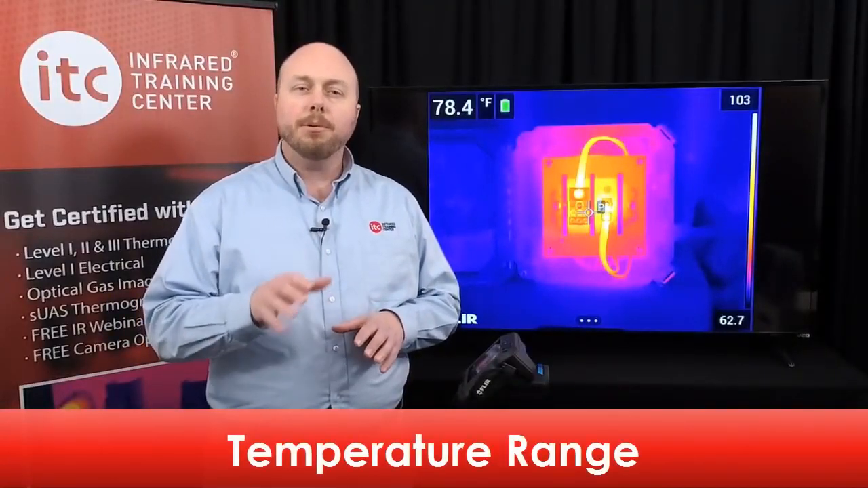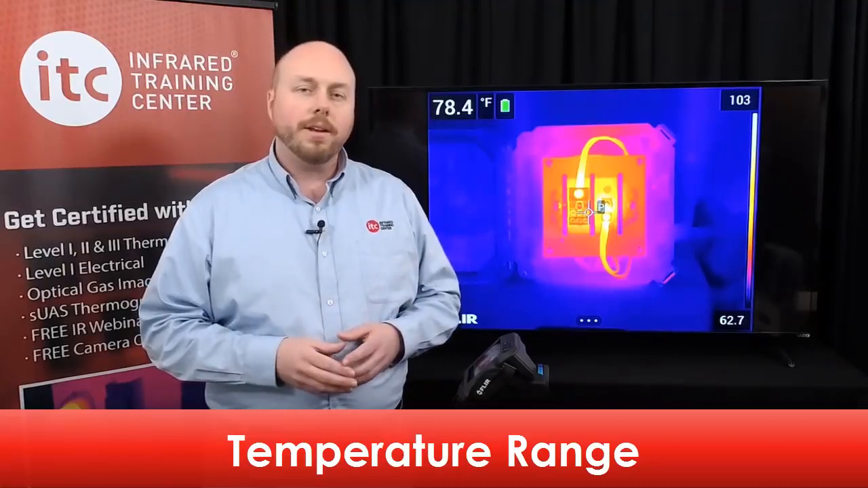The range covers an interval of temperatures that the detector is able to accurately measure without going into saturation. And depending on the model, some infrared cameras have multiple temperature ranges that can be utilized. You work within a range, and when saving an image, all of that temperature data in that particular range is captured. The 530 comes with 2 standard temperature ranges, and the 540 with 3, with temperature capabilities upwards of 2700